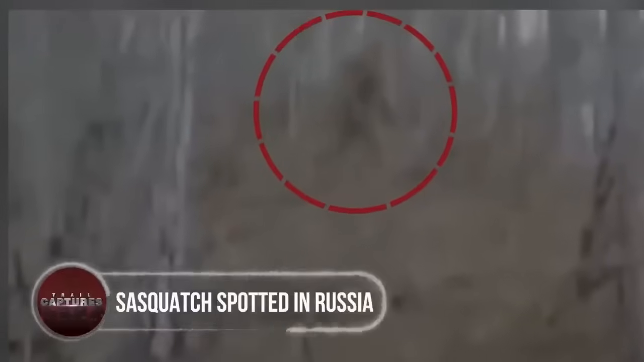Sasquatch spotted in Russia. This short clip of just 16 seconds includes the craziest moment no one could have ever seen. Recorded by an unknown source somewhere in Russia in 2011, this clip shows a closer look of the most discussed mythical beast. A huge, hairy body and long arms. It really looked like a real Sasquatch.